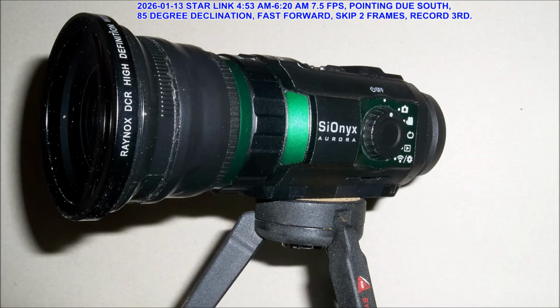Then I realized that I wanted to have two of them so I could point them adjacent to each other and get some overlap or just get more coverage in any night sky. And I added the Raynox wide-angle conversion lens to it also. Now I also got the black one, and I only paid $300 for it from B&H. I got them both from B&H's Superstore in New York City.